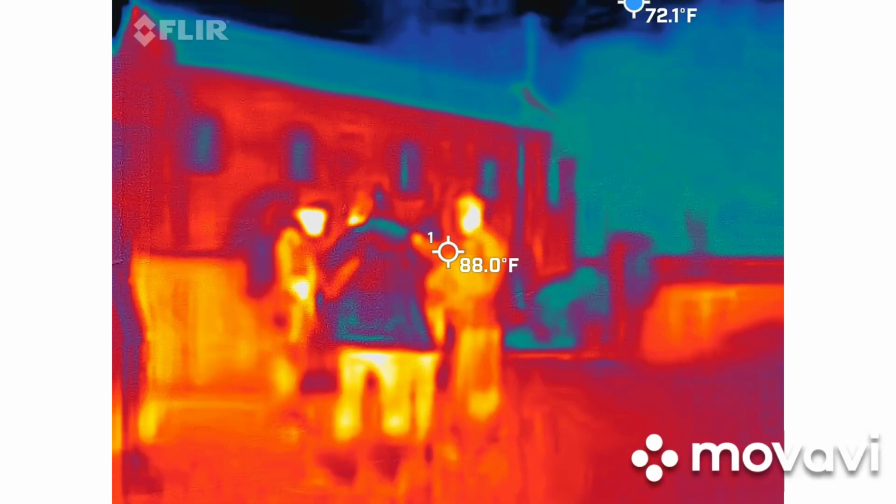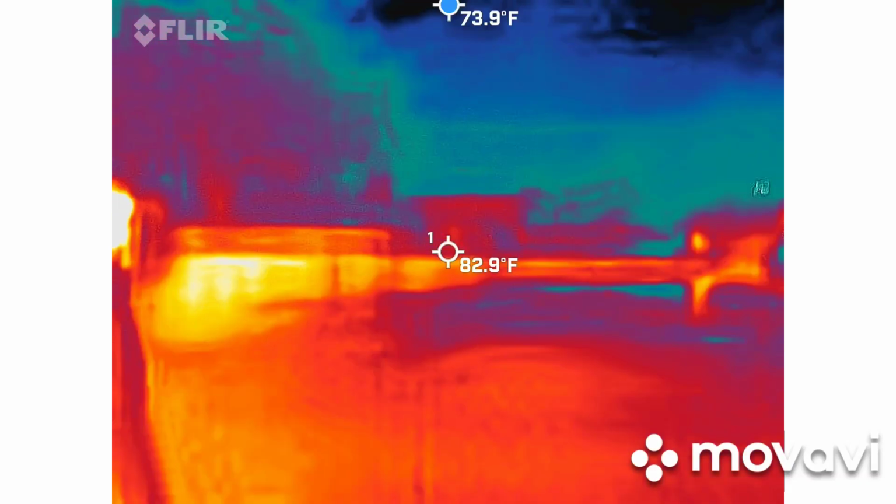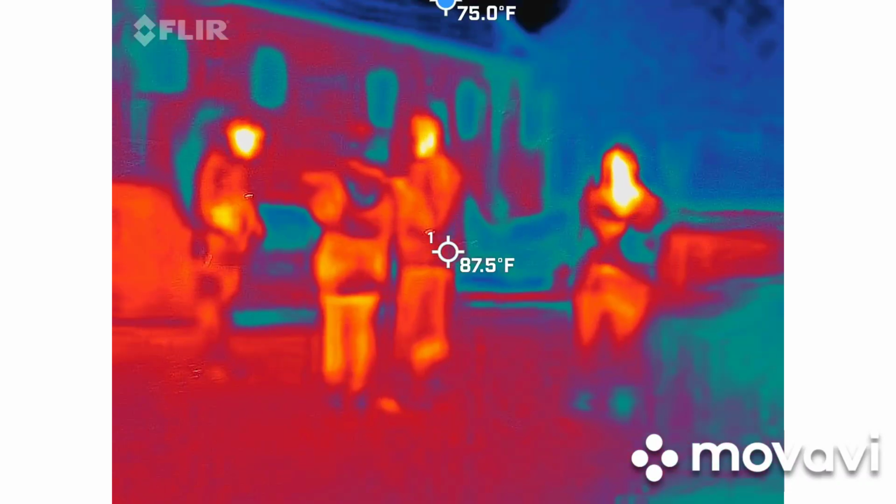These are neighborhood homes. People are walking. They don't interrupt them in any way. So just keep tabs on it.